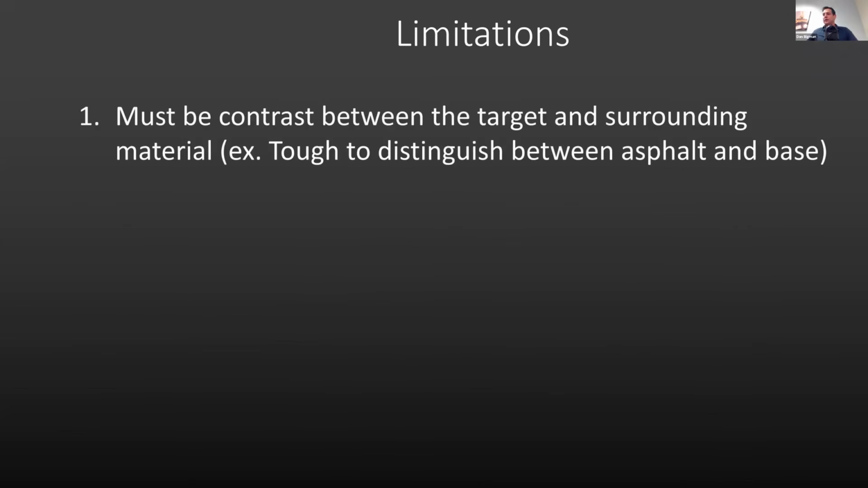Okay, but it's not all peaches, I guess I'll say, since I'm from Georgia and we're known as the Peach State. It's not all rosy, it's not all gravy. There are limits to GPR technology. It's just the nature of physics. And so here's a set of limitations of ground penetrating radar.